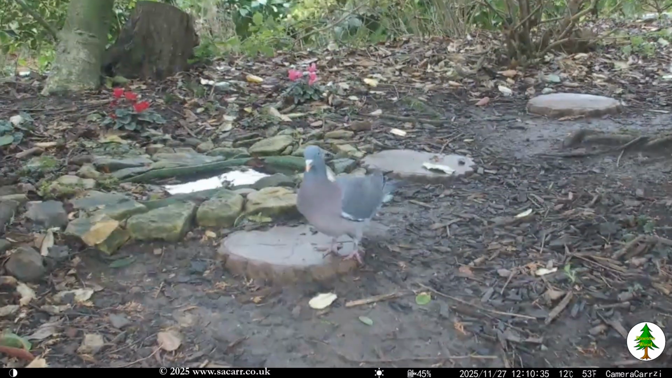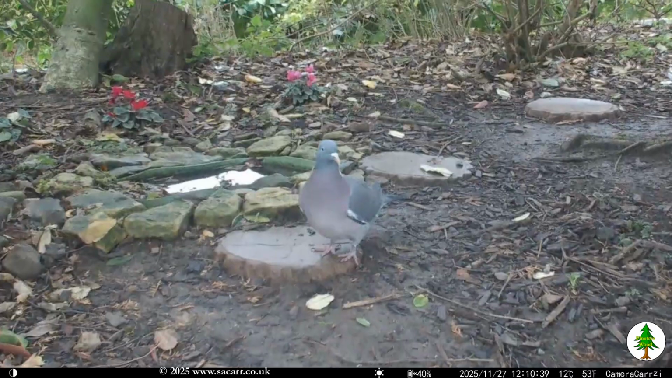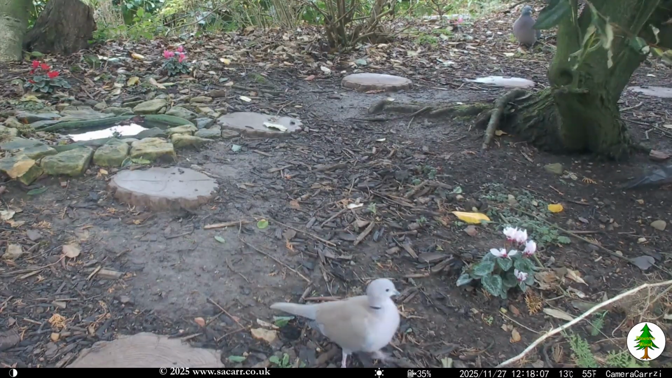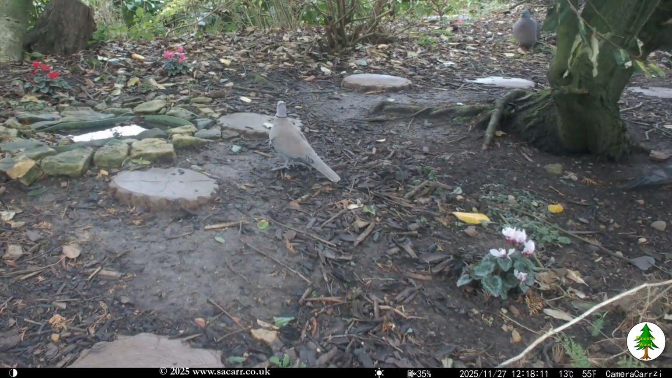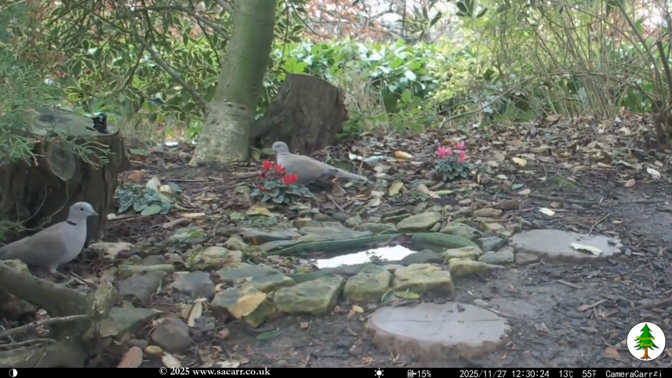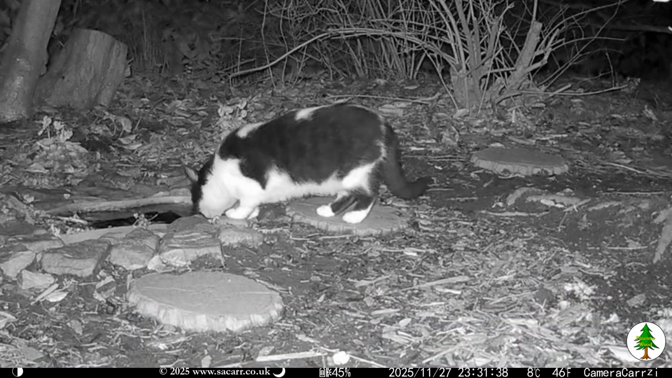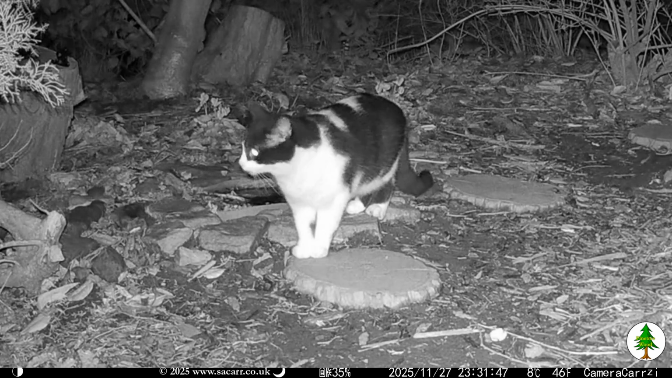I tried setting the camera to be active for an hour from noon to see if anything interesting appeared during the day. The first capture was just the pigeon at 12:10, which I'm sure just spends all day in various parts of the wood. 2 of the collared doves were seen at 18 minutes past 12, and again at 12:30 by the pond. That was all that was seen. At 11:30 that evening, Chevron the cat stopped by briefly.